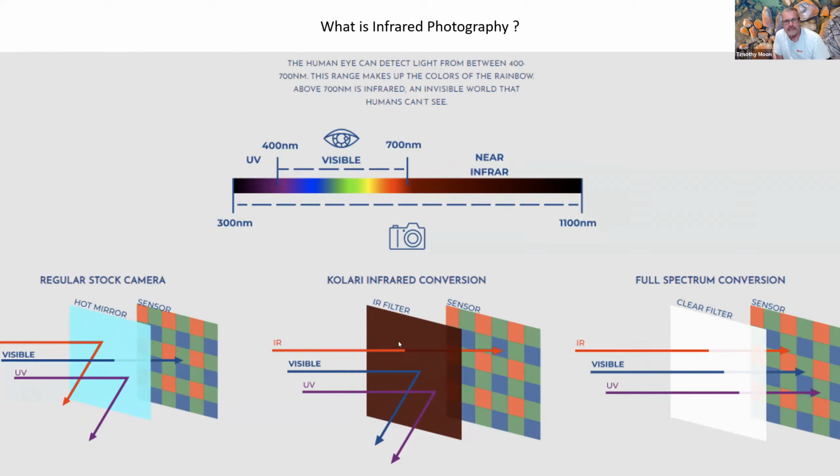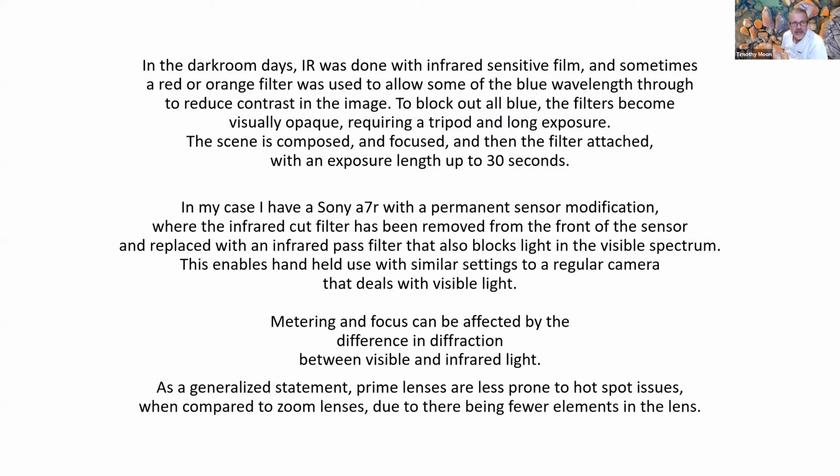So that's about as concise a summary as you can get for infrared and what we see in the various colours. This is the only bit of text, but I had to put it down like this because it's about the only way to convey it.